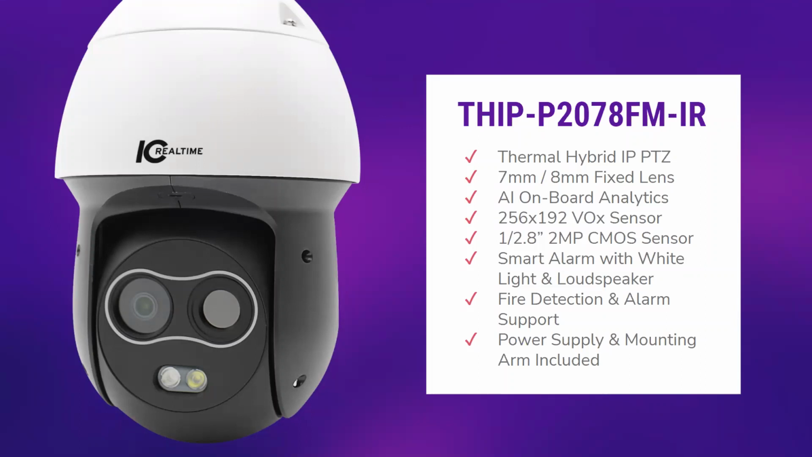So you do want to keep in mind that if you're watching a specific area of interest for thermal changes, that you use it as a fixed camera, because if something happens while it's looking in another direction on a pan or a scan or a tour, you're not going to capture that temperature change. So it's really something where you're really going to have to pick what you want out of the camera.